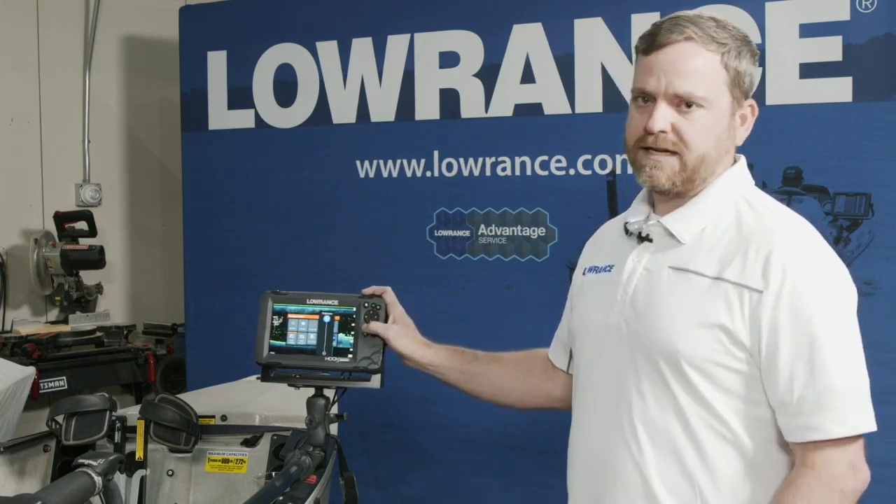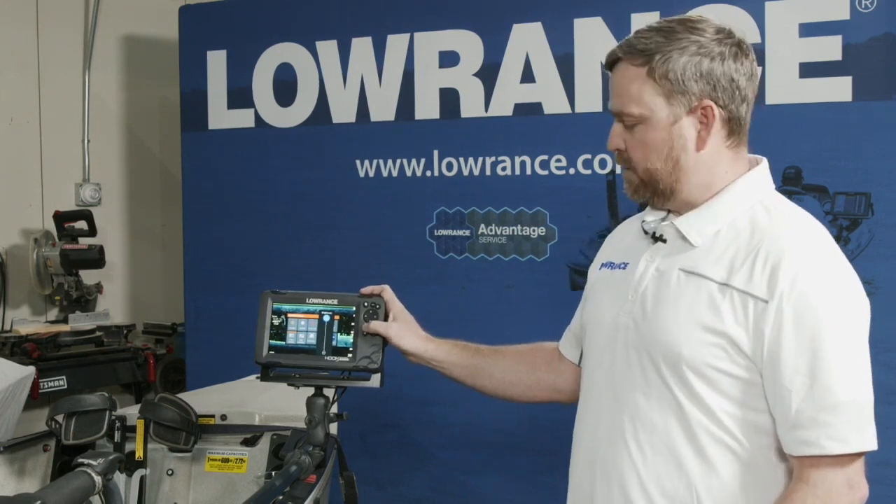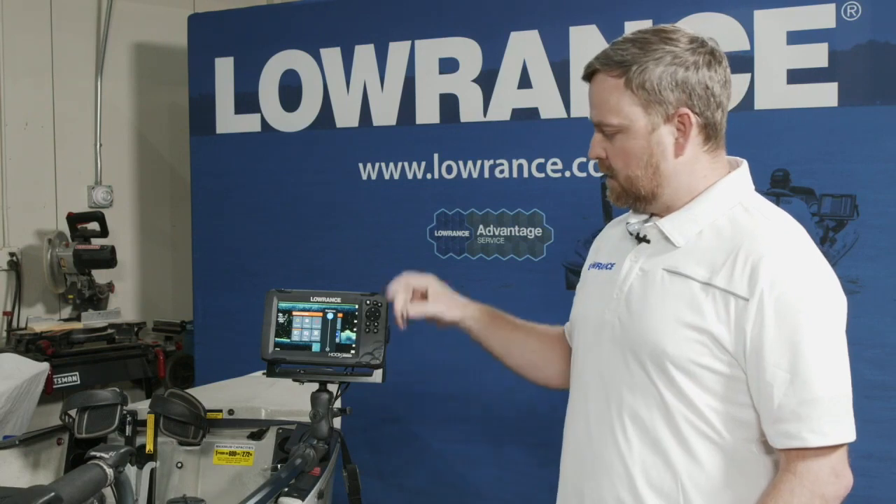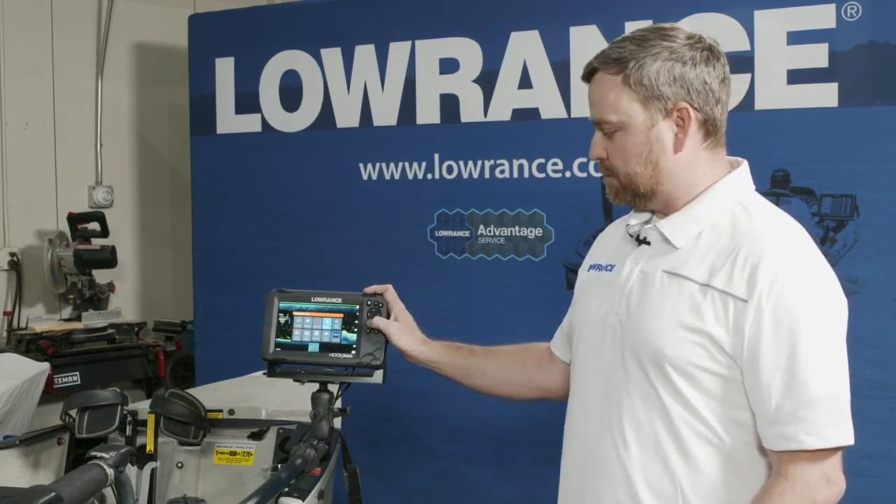If you're on a boat with a couple of batteries on board and you're not worried about it, run it full bright all day long. You won't hurt a big boat-sized battery. But if you are kayak fishing, ice fishing, or using this in a portable pack as a flying kit, definitely look at the brightness if you're concerned about battery consumption.